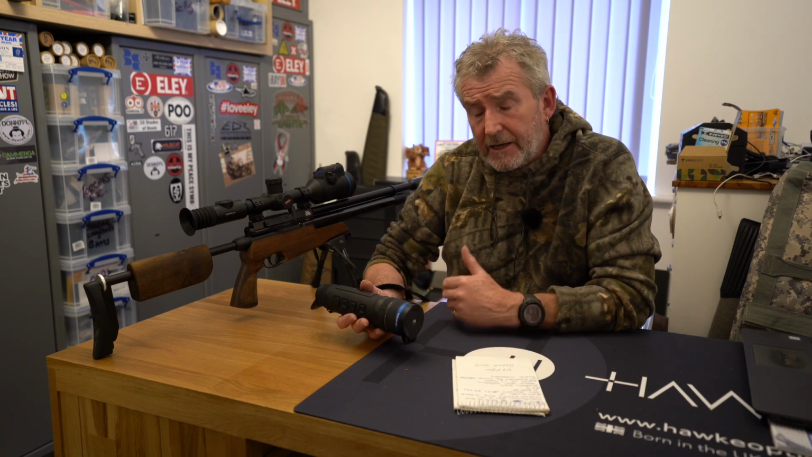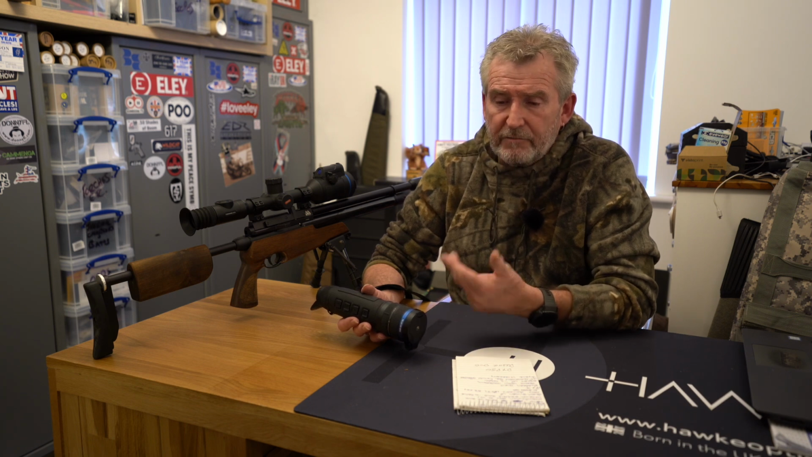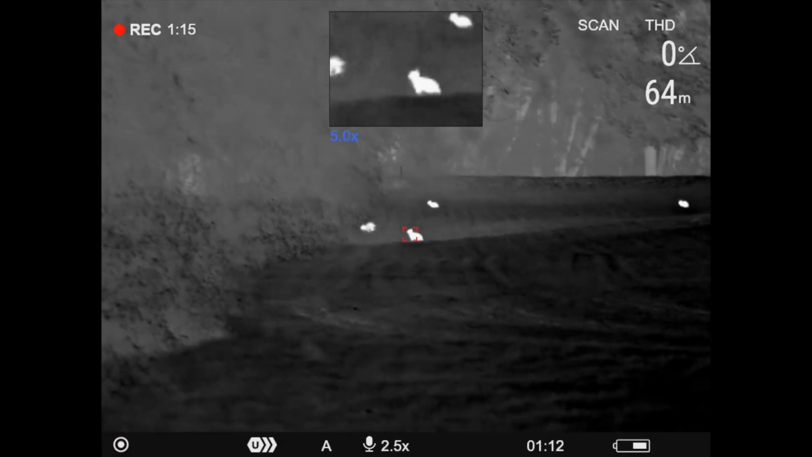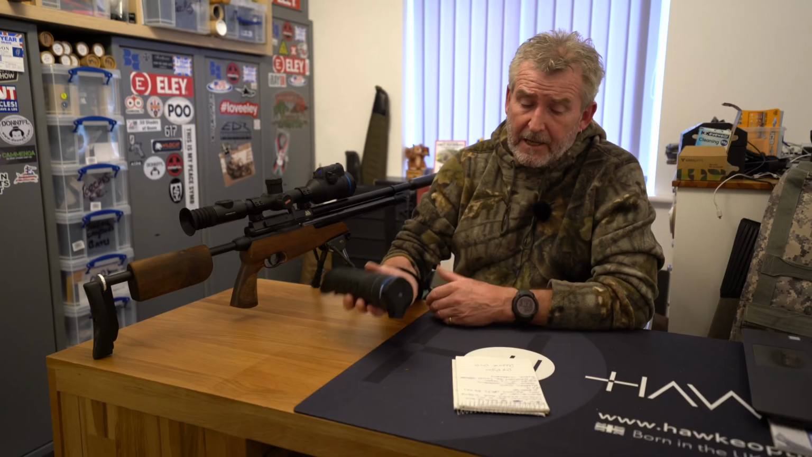Internally, you've got 8 different colour palettes. Your white hot, your black hot, your sepias, your red hot, and various other ones. For me, it's always white hot and black hot. I've always preferred them. The others have come into their own a little bit, but for me, I'll always use the white hot and black hot.